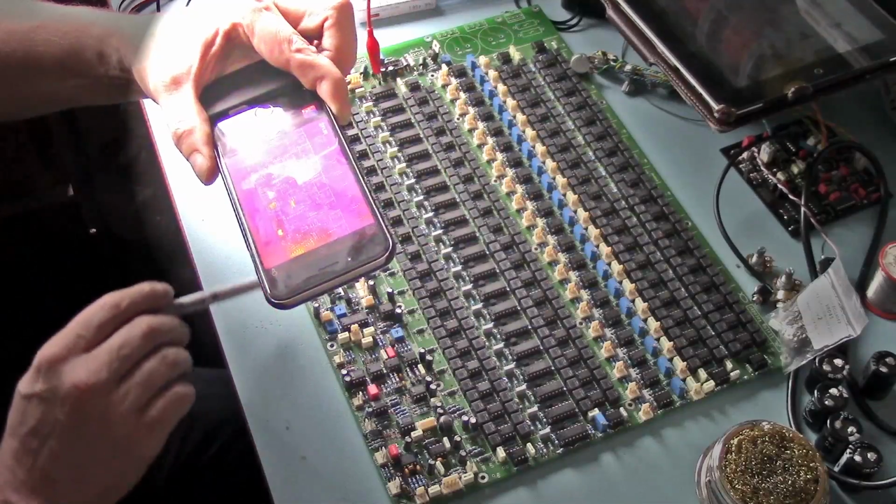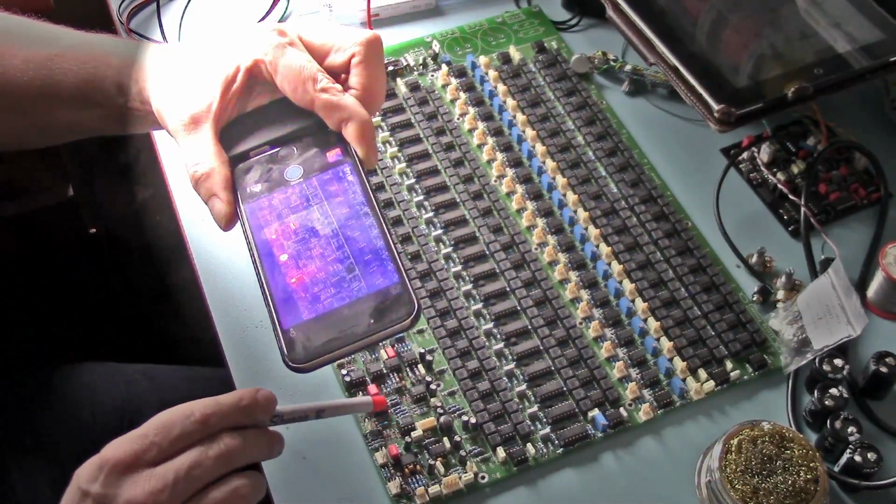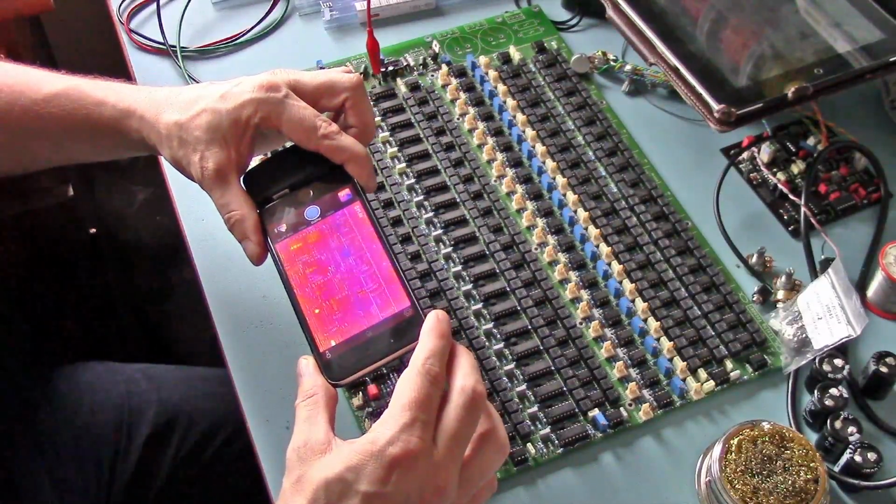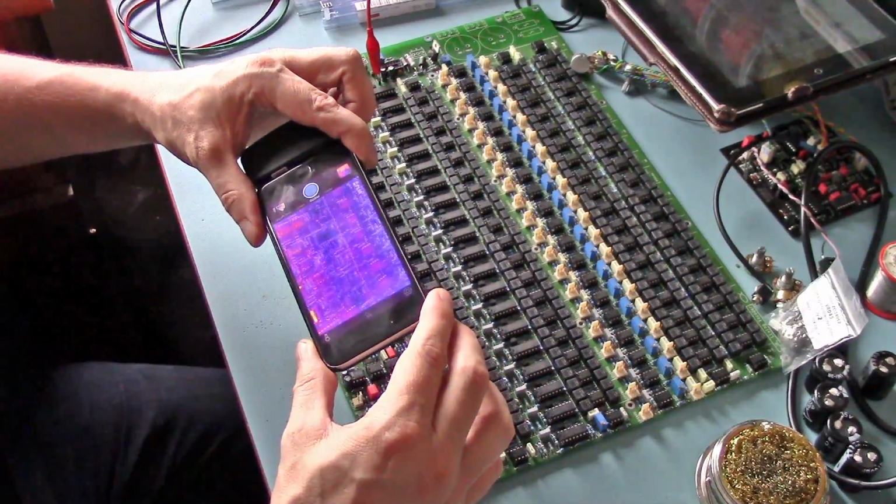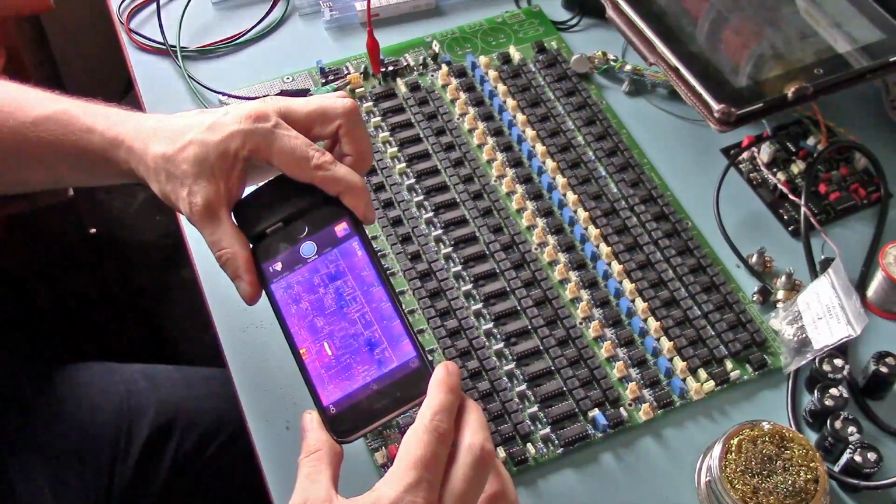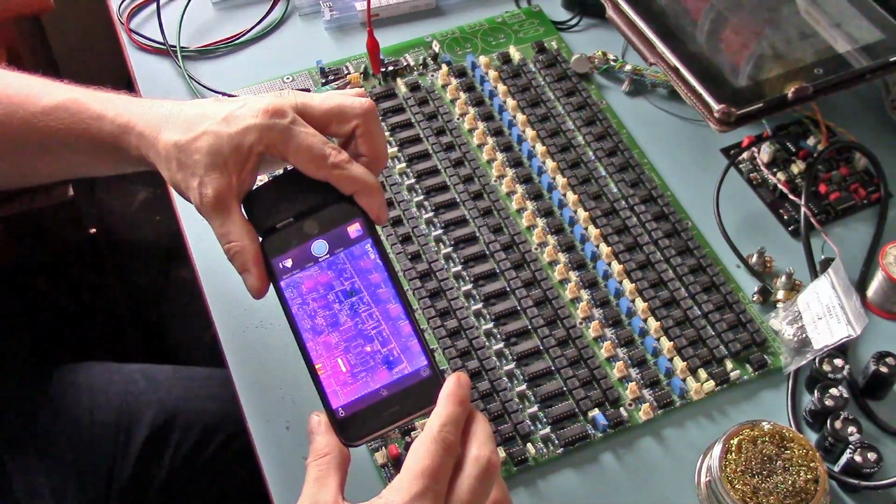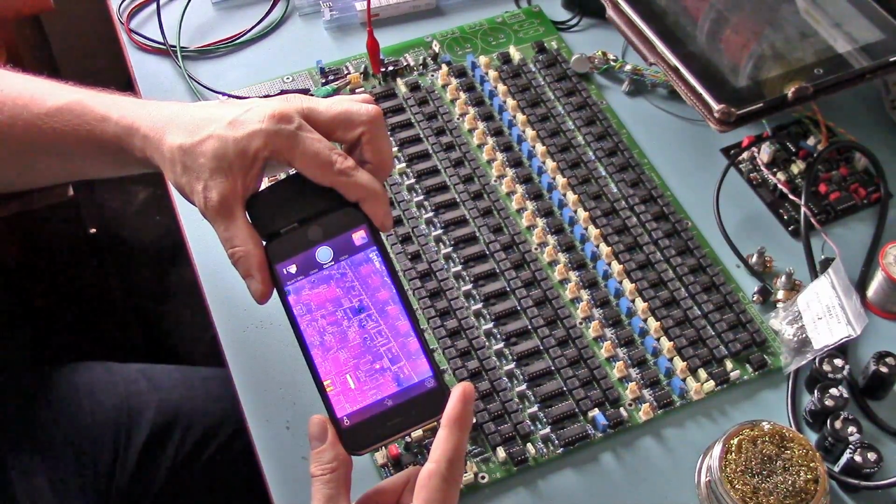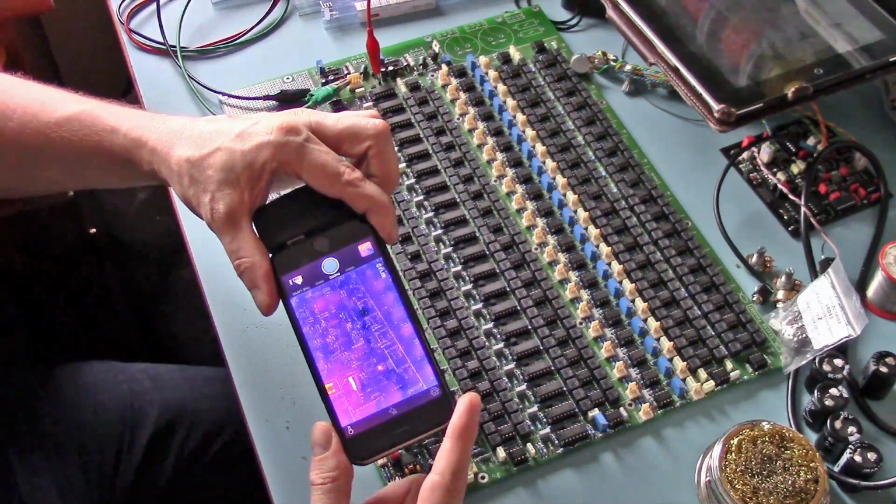But yes, it seems that these LM1458s will need to be replaced. They were a bad batch. I purposely left them in to actually just see what happens when I power this up. But yeah, you can see there's reflections coming off those capacitors, but it seems like there's nothing coming from that 1458, that one there. I'm starting to get a bit of a reading from the Analog Devices chip next to it there. But the 1458 is not doing anything.